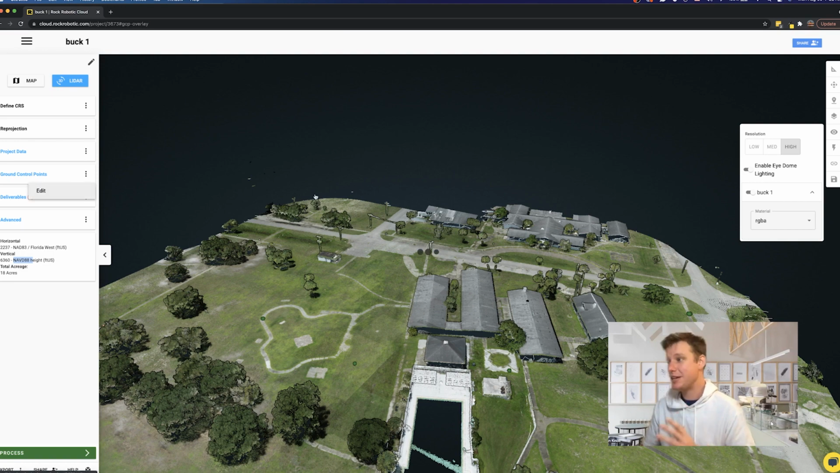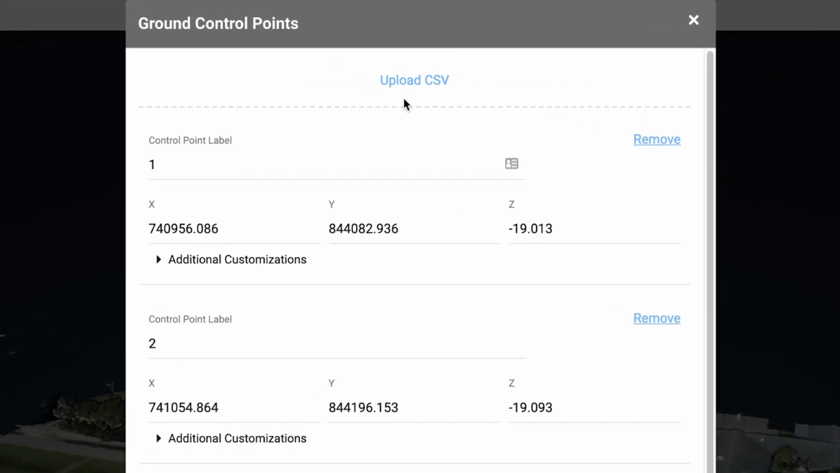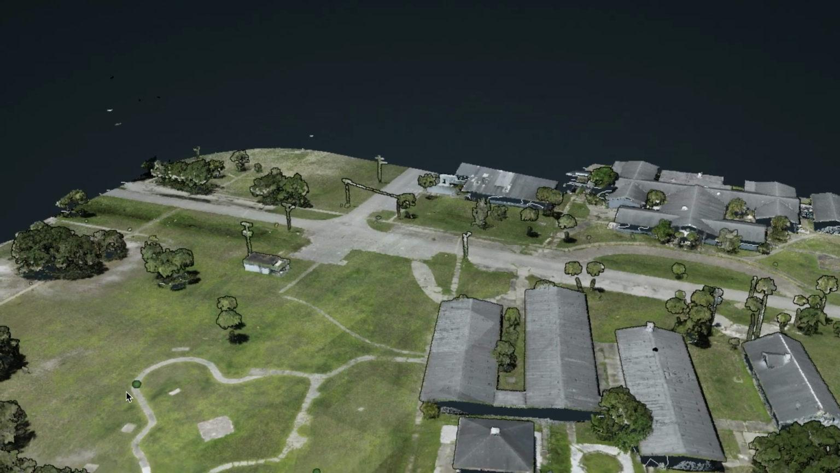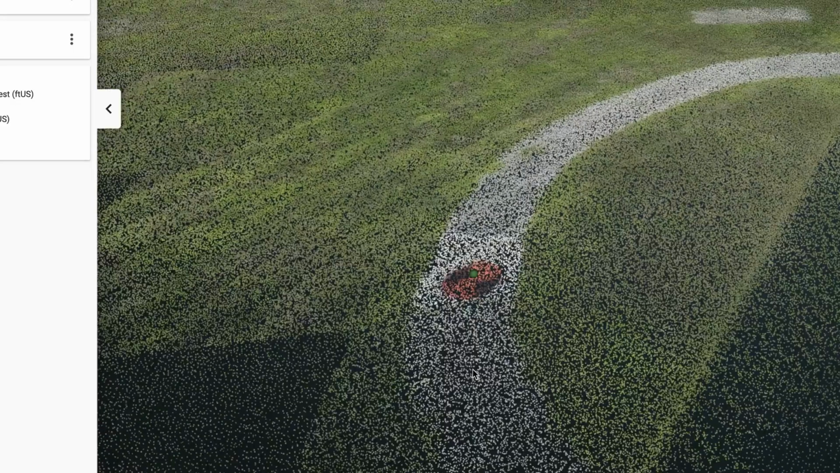And you can see here, you can upload them, share them. Pretty simple. It looks like you uploaded a CSV of these GCPs. Awesome. And let's go ahead and zoom into this one right here, and we can just take a quick look.